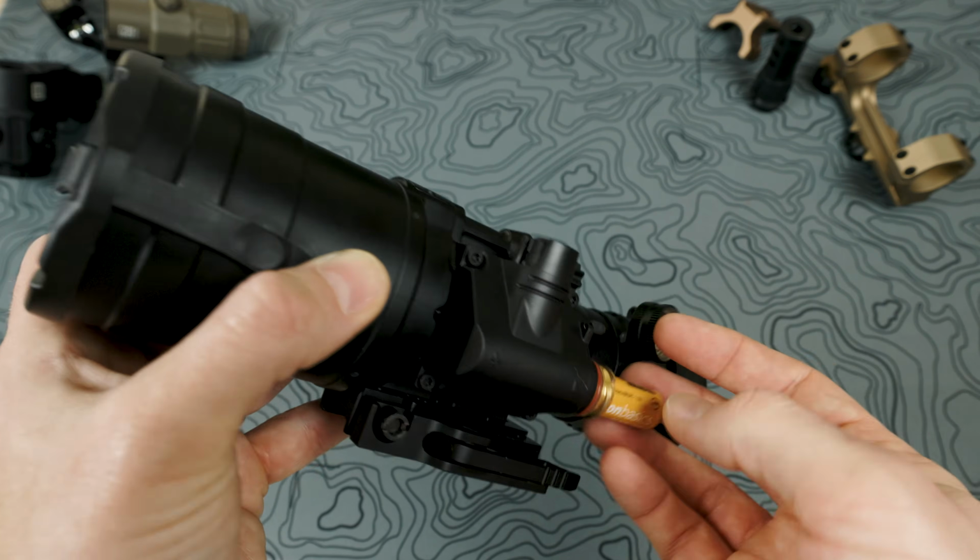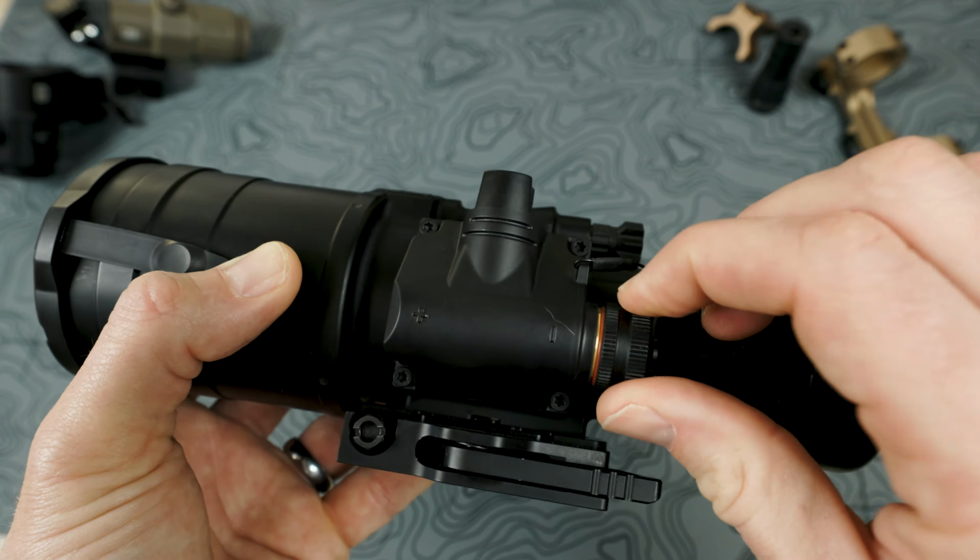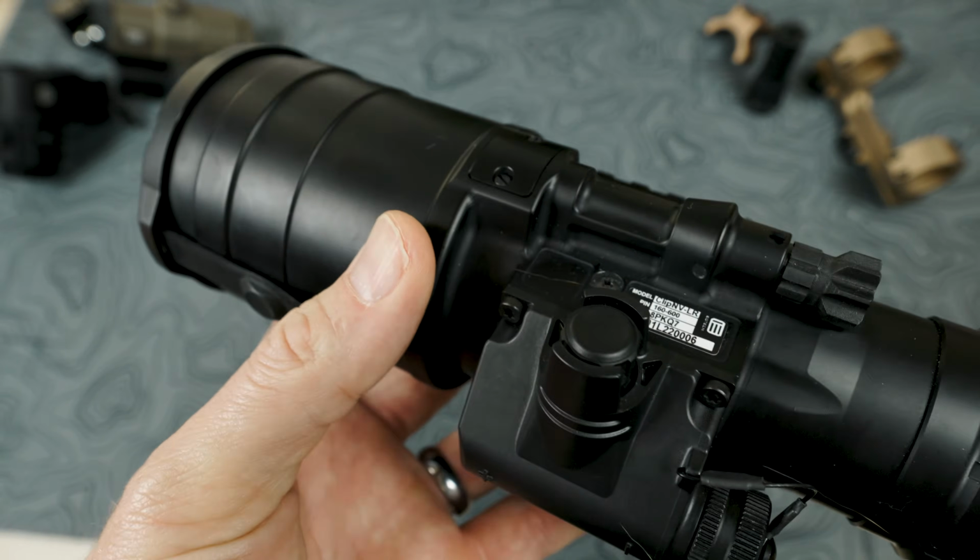Now, you could just put your cap on, but I want to test some more things and I don't want to accidentally turn this thing on, so I'm going to take this out. But then I'll just put our cap back on, and I don't usually leave it stored with the battery in there.